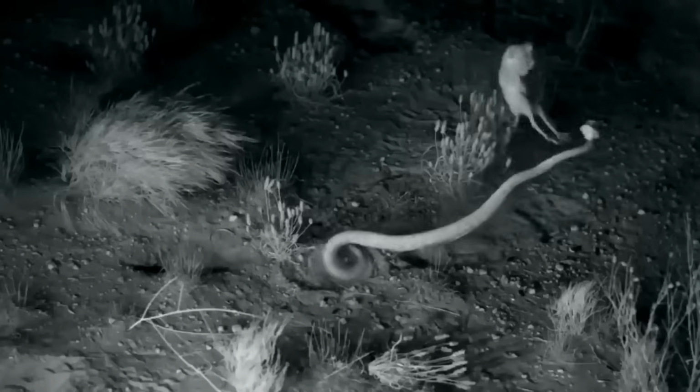So snakes better watch out because these little guys are not to be messed with.